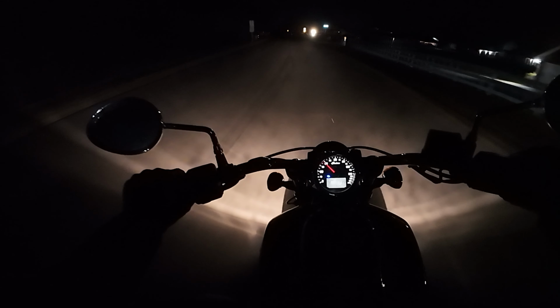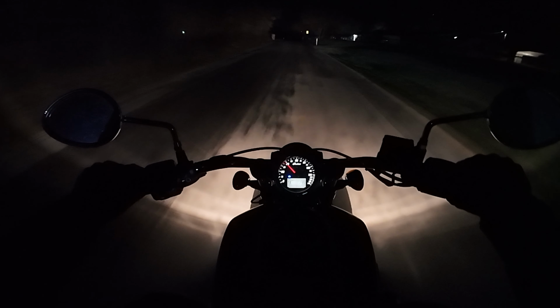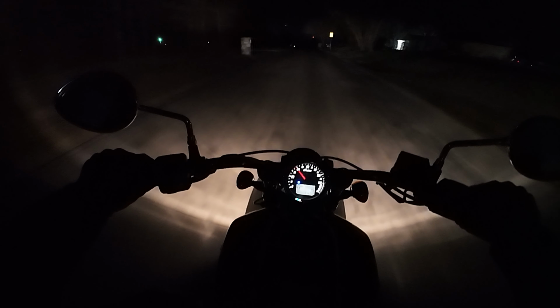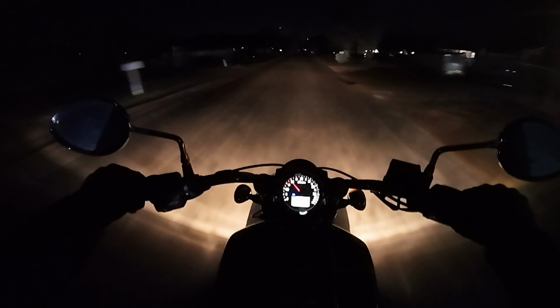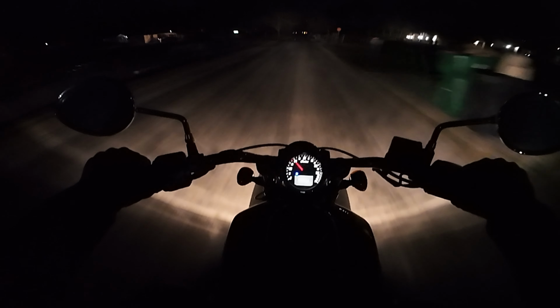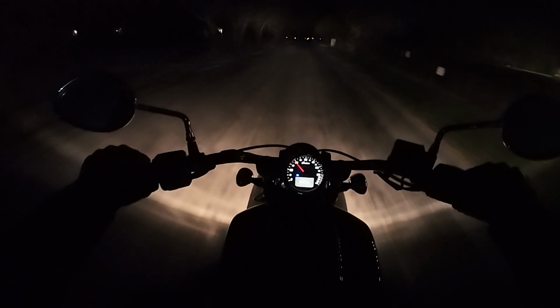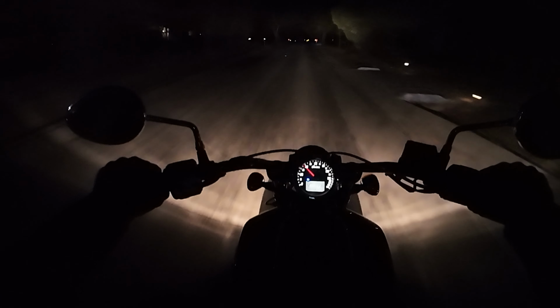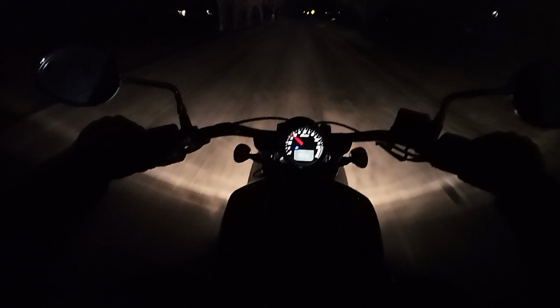Now this motorcycle has an old school halogen headlamp, which gives me pretty decent vision up front, and the high beam just kind of lights up more of the shoulder for me. Helps out with spotting for that wildlife. So if you're on a dark road and you see a motorcycle coming at you and its high beam is on, cut them some slack. They're just trying to see.